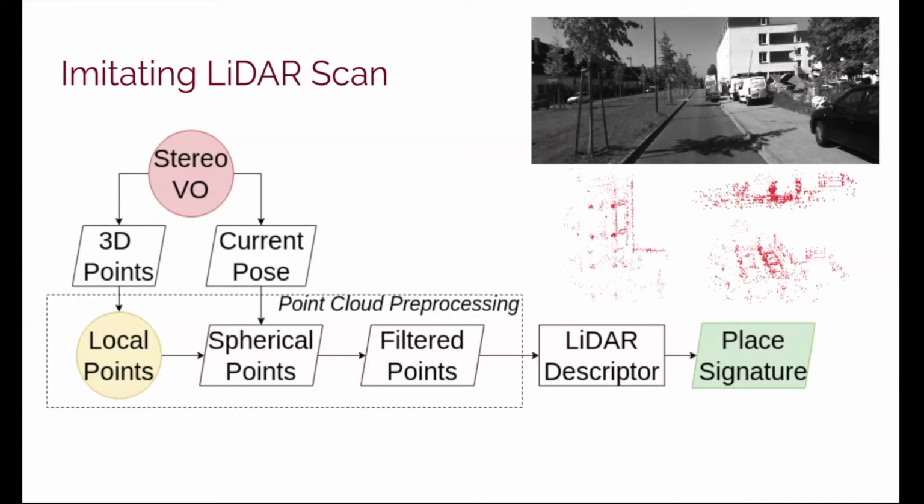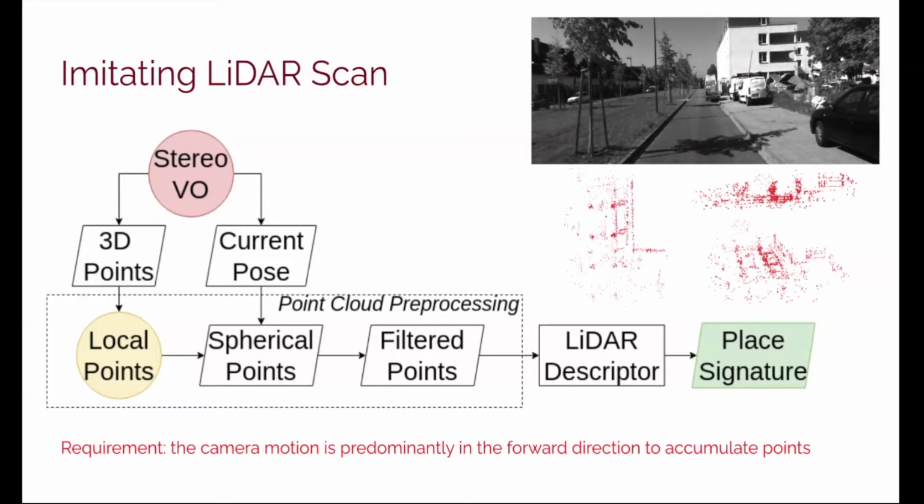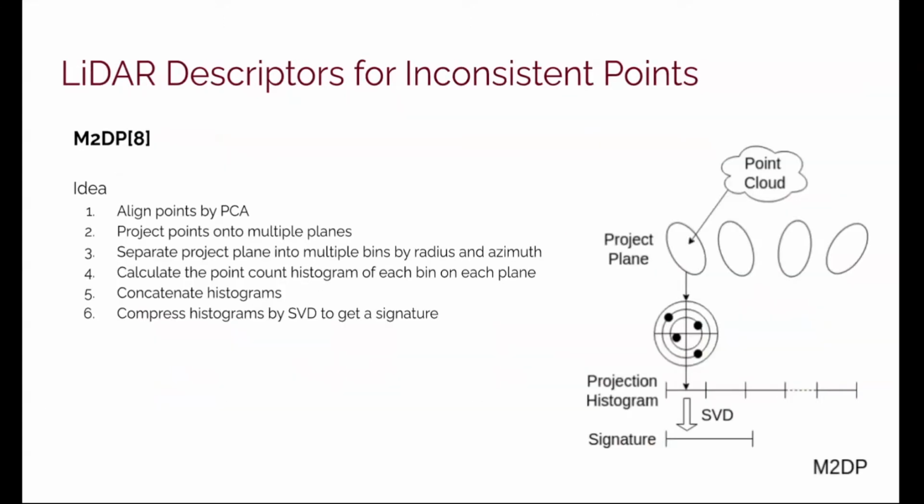Subsequently, we apply LiDAR descriptors on the imitated LiDAR scan to get a signature for the place. One note is that this approach requires the camera to move forward predominantly so that we can continuously accumulate points into the local point set. We choose three recently developed LiDAR descriptors that have shown to be robust to inconsistent points.